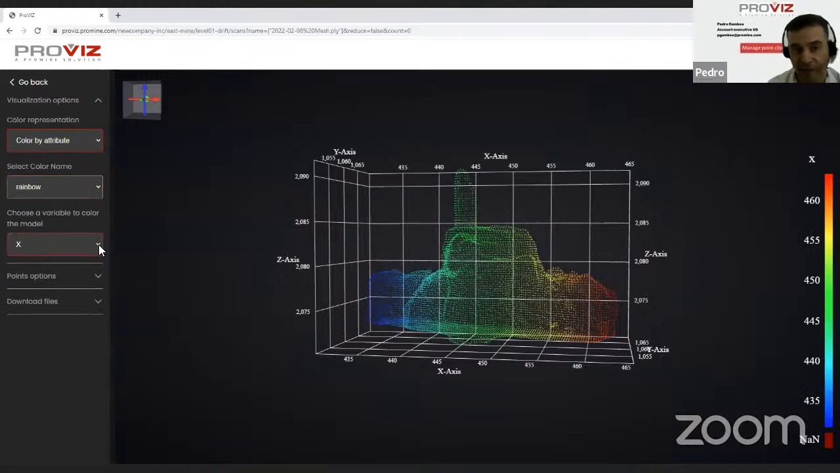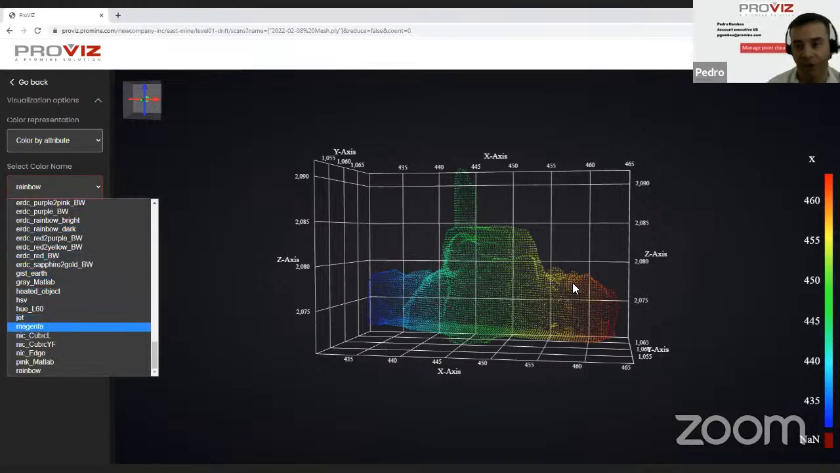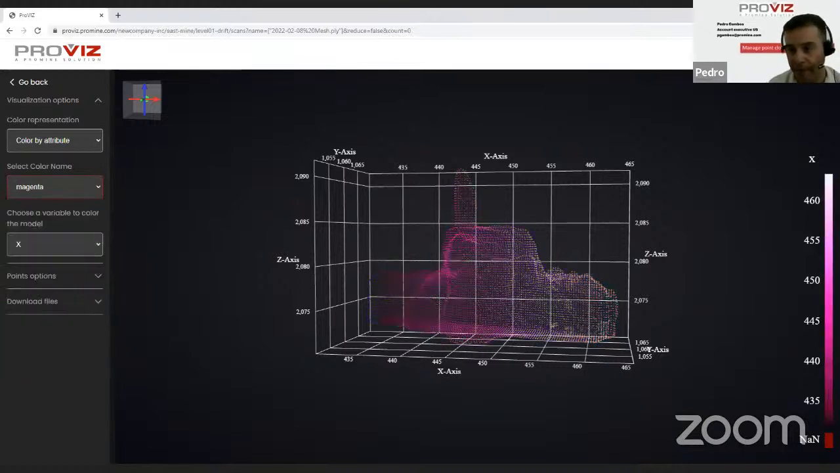In this case, this file only has X, Y, Z attributes, so we can pick one of those and get different colors in terms of the variable that we're selecting. So let's select X. Let's say that we want that information in magenta. We're going to have a legend, a scale here at the right that is going to show our inferior and our superior numeric value.